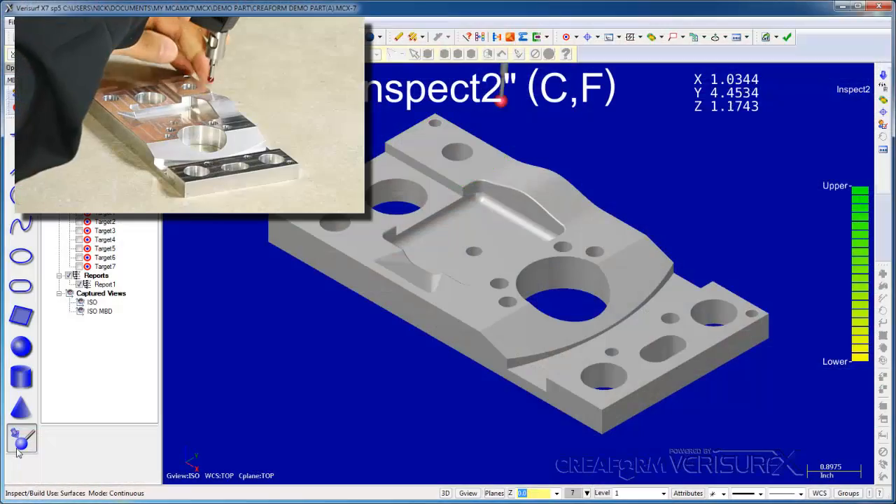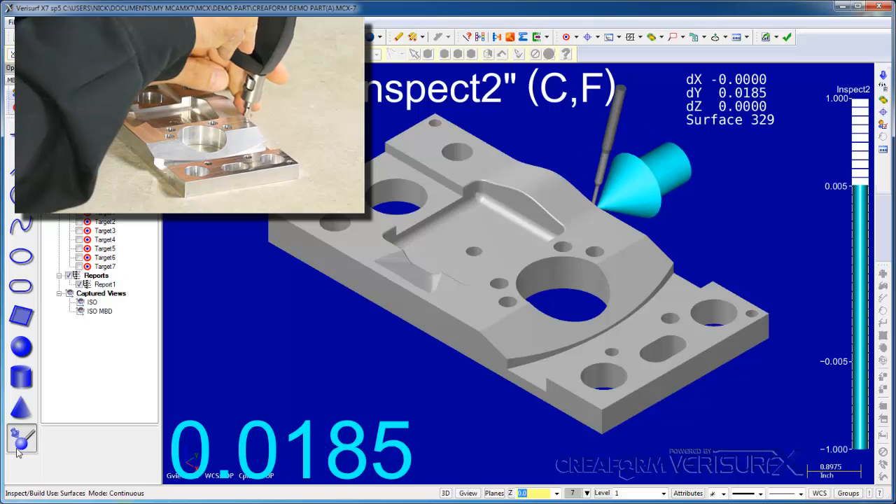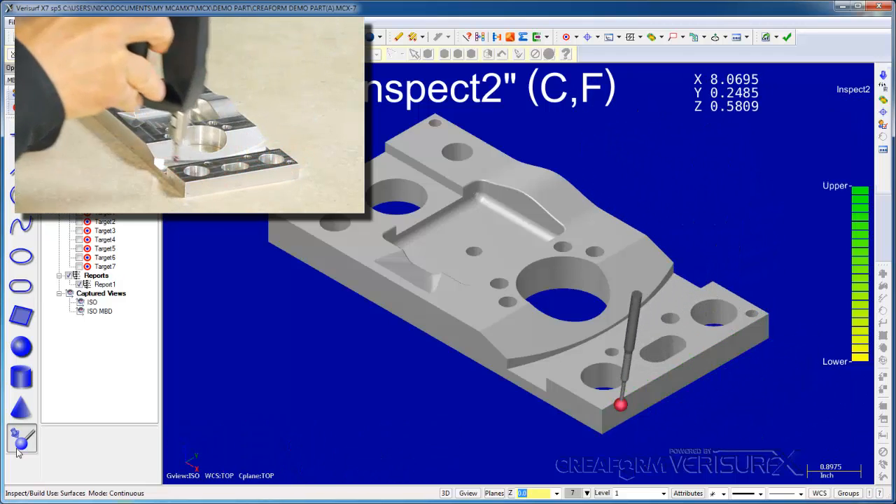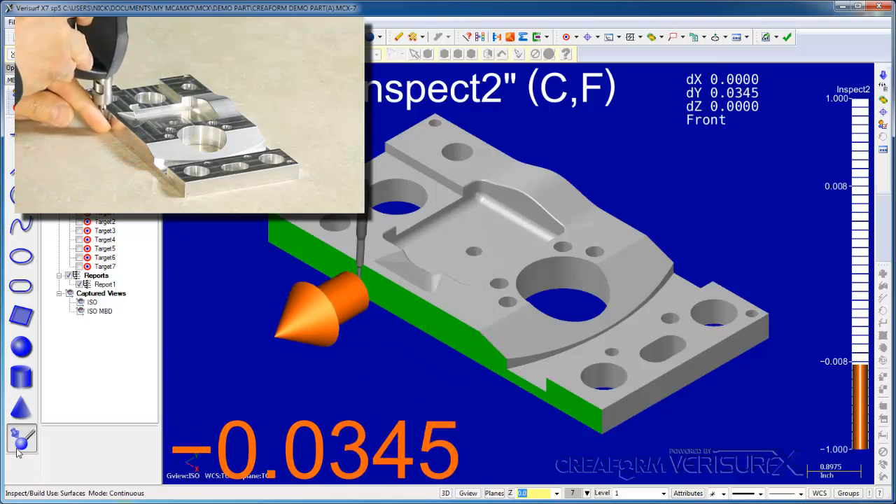We've used inspect mode to check our part in real time. In the next step, we'll perform a similar analysis, but we'll start by measuring a point cloud. I'll begin by running inspect mode to check our device alignment. We know the part is good because we've already inspected it, and we know the alignment should be out because we left it that way intentionally at the end of our build demo.